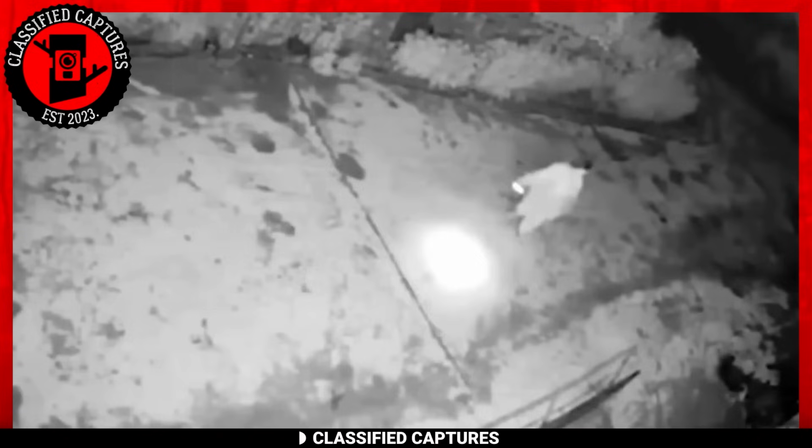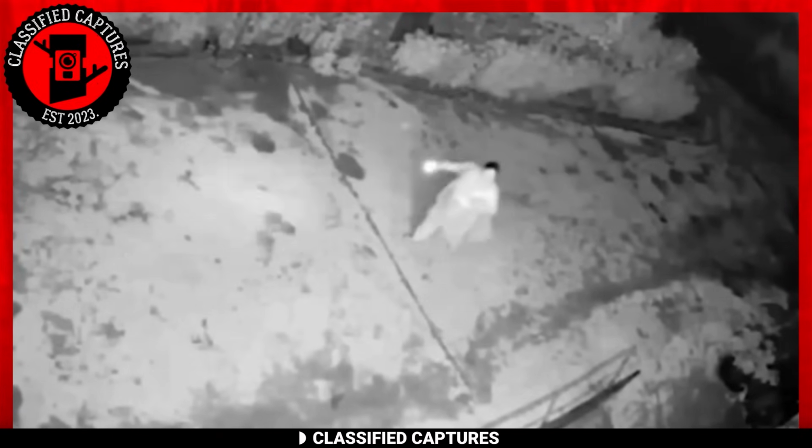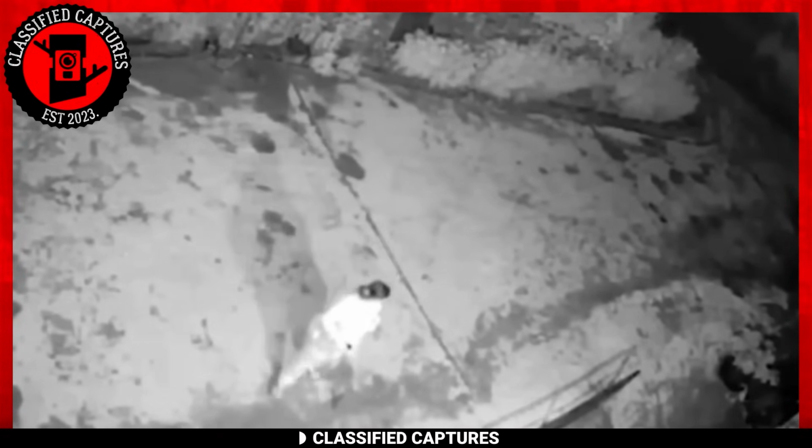In Mexico, a street surveillance camera captured an eerie and puzzling scene. In the video, a woman dressed in white emerges from the darkness into a well-lit area. She appears to be in distress, looking behind her and running while shouting for help. It seems something is pursuing her. However, when you inspect the area behind her, there is nothing visible.